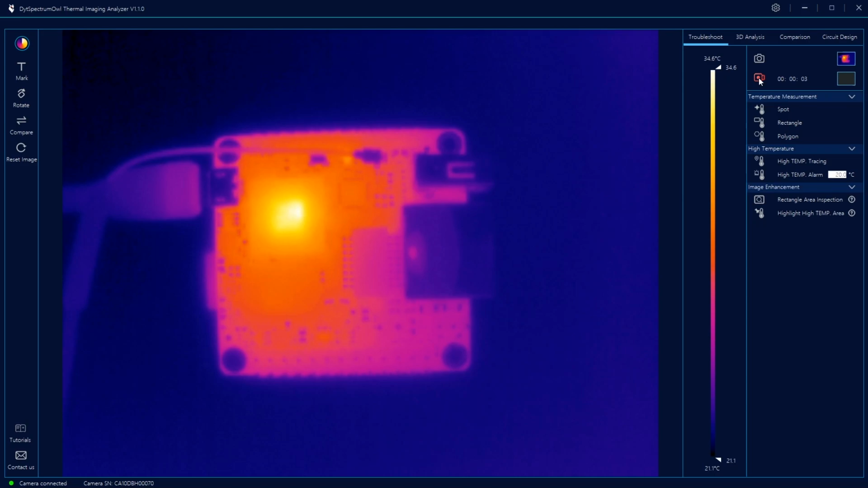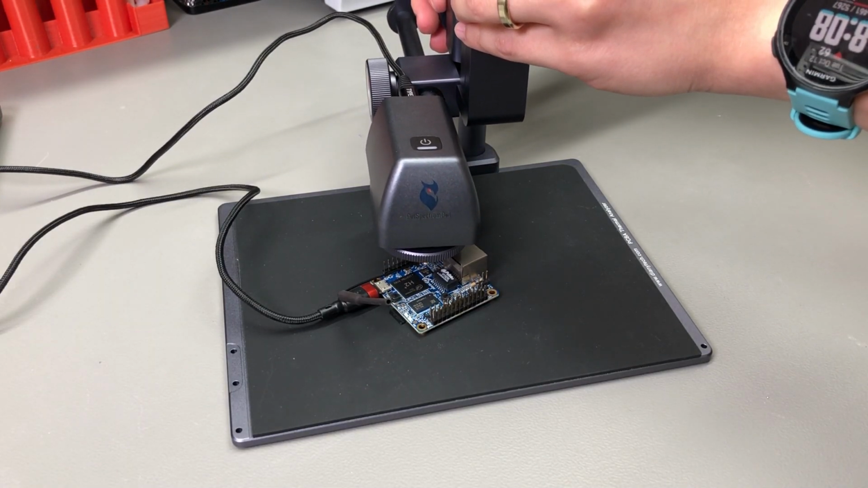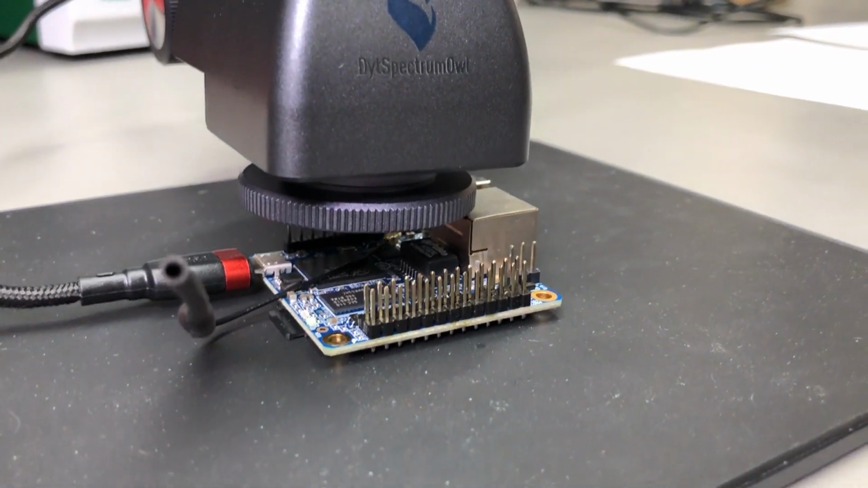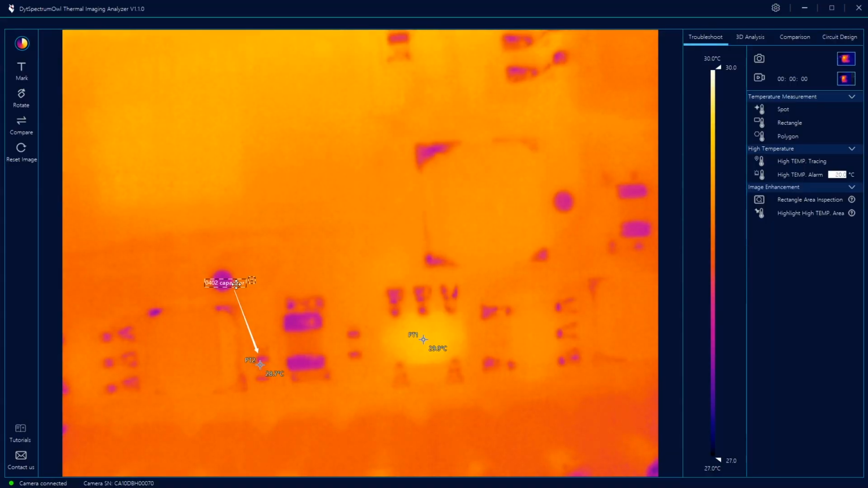But let me show you something else we can do. I can bring the camera very close to the PCB and I can manually focus this. And just look at how close the camera is to the PCB now. Here is the thermal image, and those are some 0402 passives in there, and we can clearly see them in the thermal image. And now imagine troubleshooting a board which has a shorted 0402 capacitor or something like that.